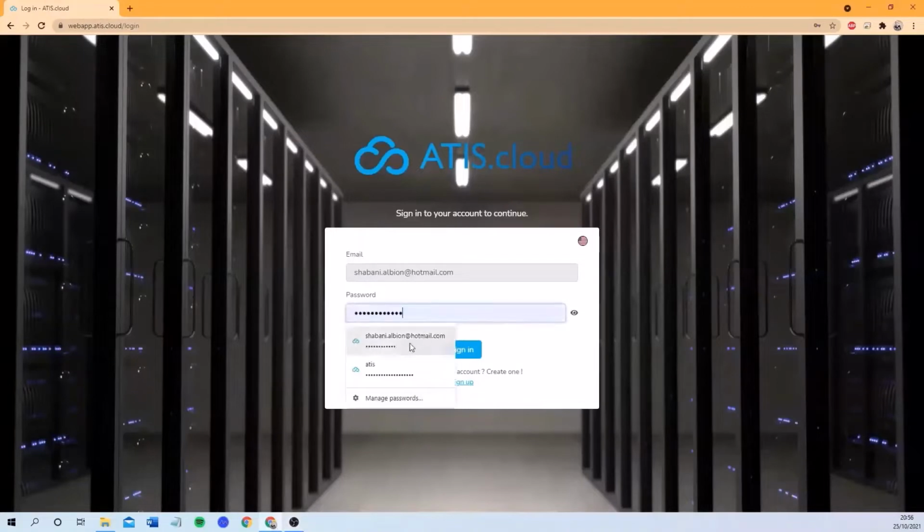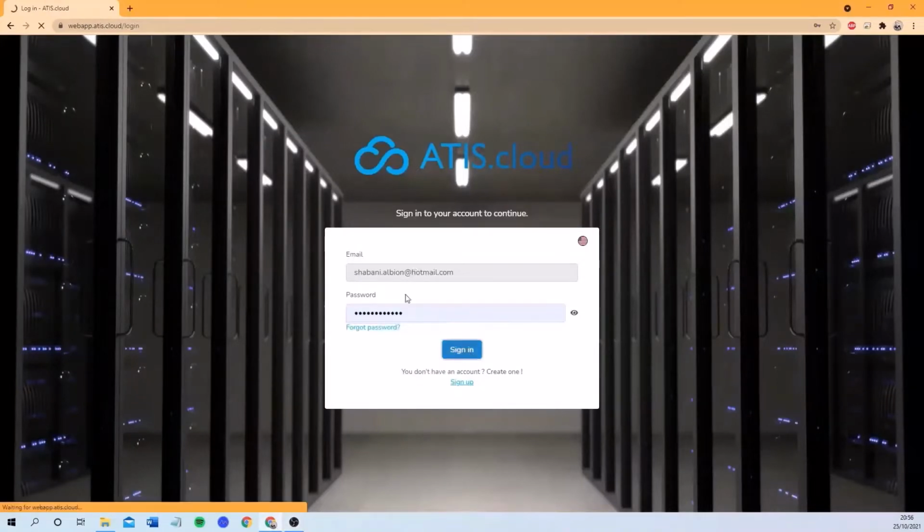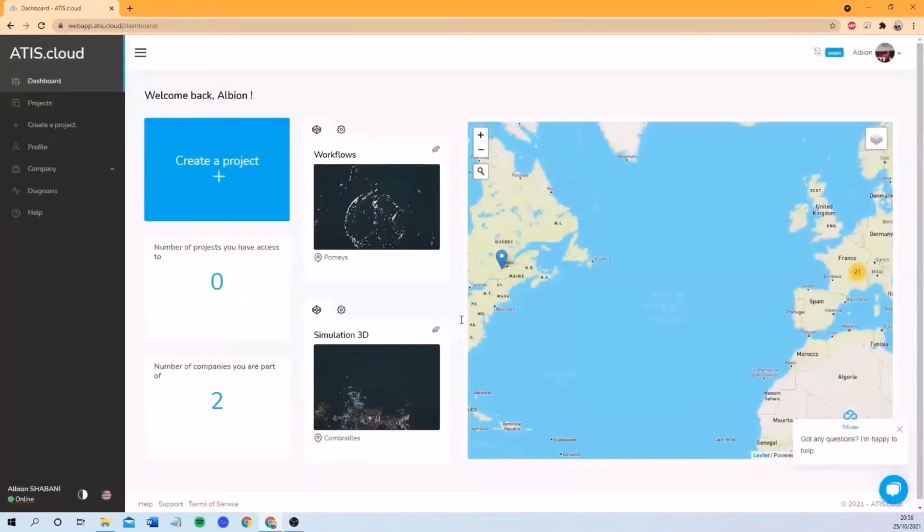So here I'm on ATIScloud and I'm connecting with an email address and a password. You do not need any installation or any plugin to use ATIScloud. You only need a web browser and an internet connection.